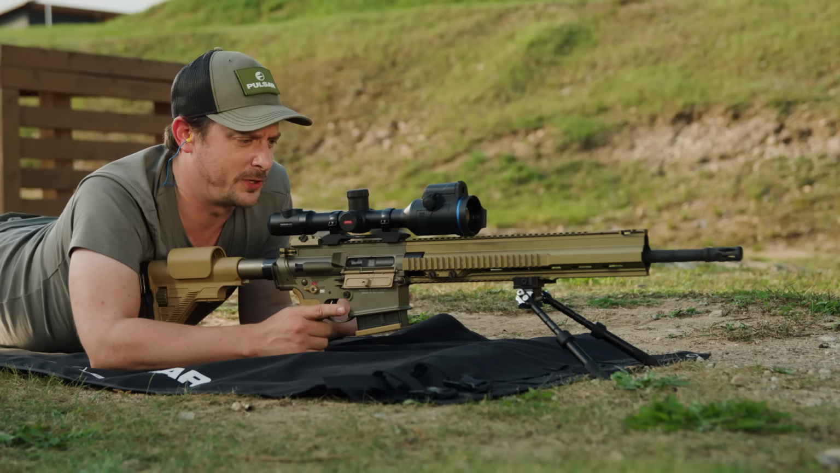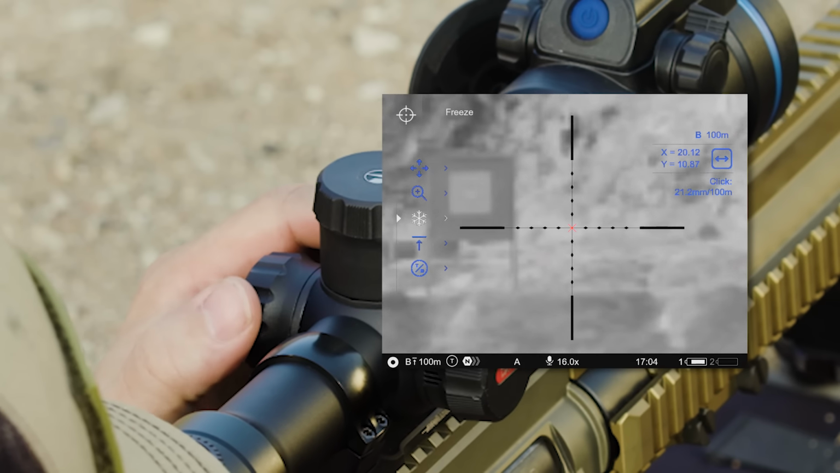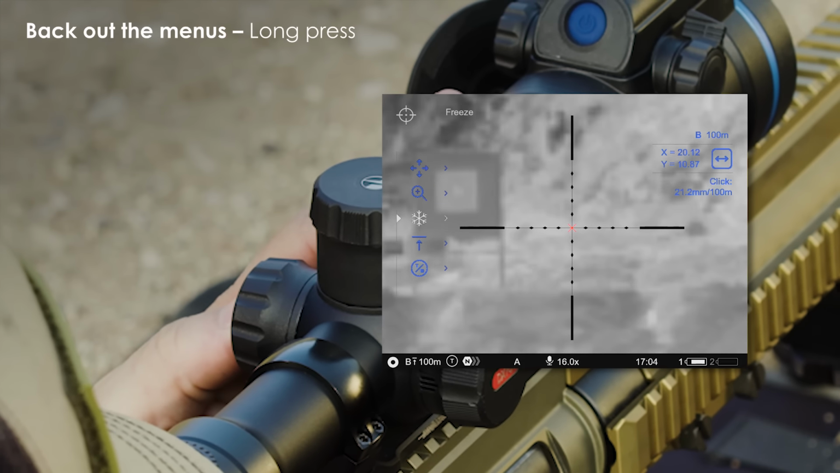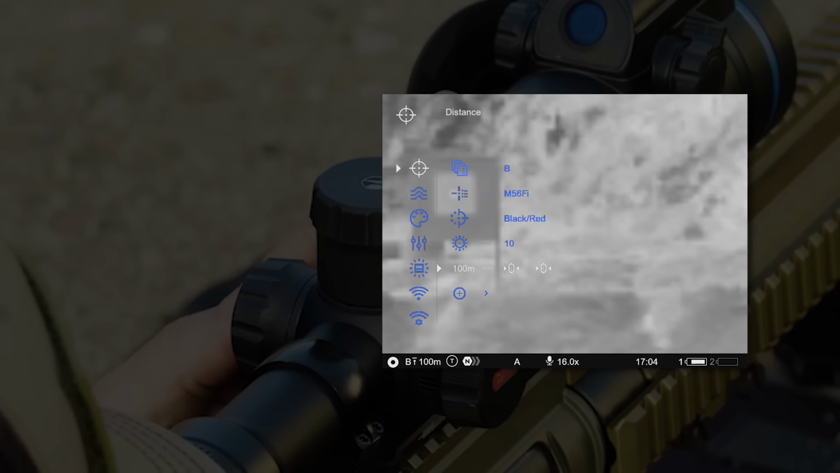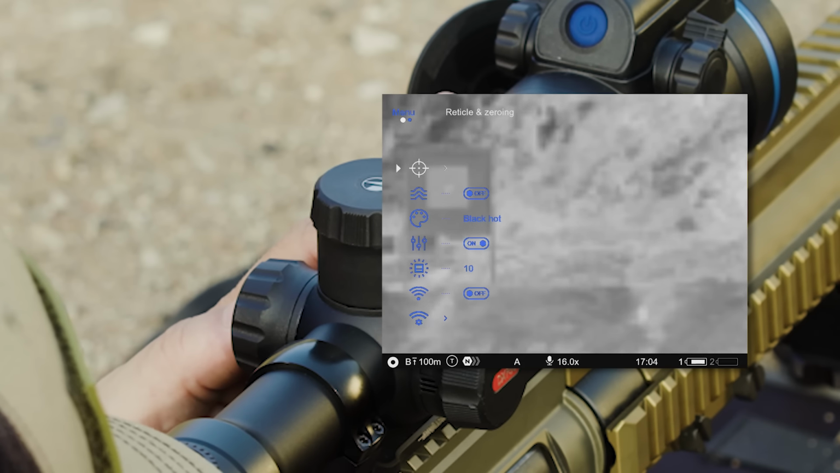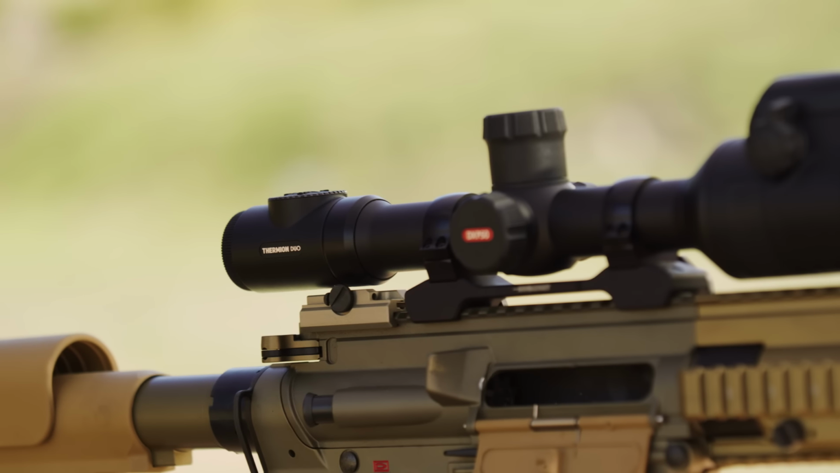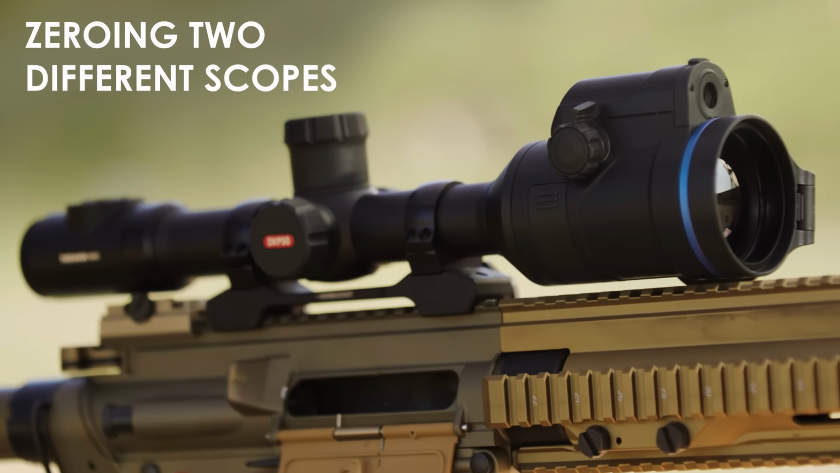Now before you do anything else, you want to save the coordinates. And you back out by pressing and holding the menu button. It says zero coordinates saved. And now you can back out completely from the unit. As you can see, just like with other Thermions, this is quick and easy. The only difference is we're basically zeroing two different scopes, so it will be a bit more ammunition and a little bit more time on the range.